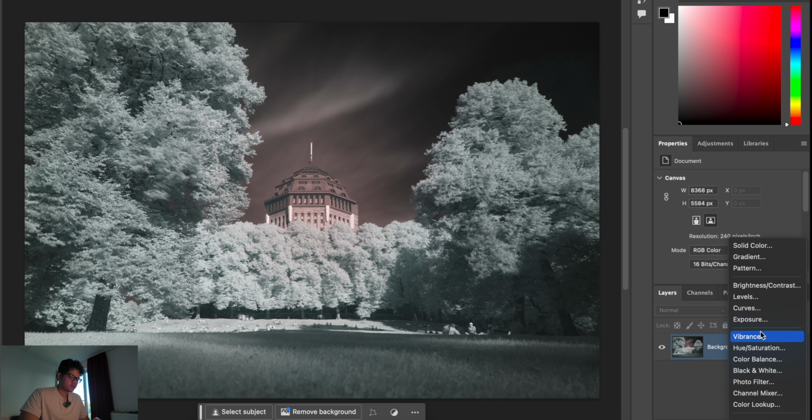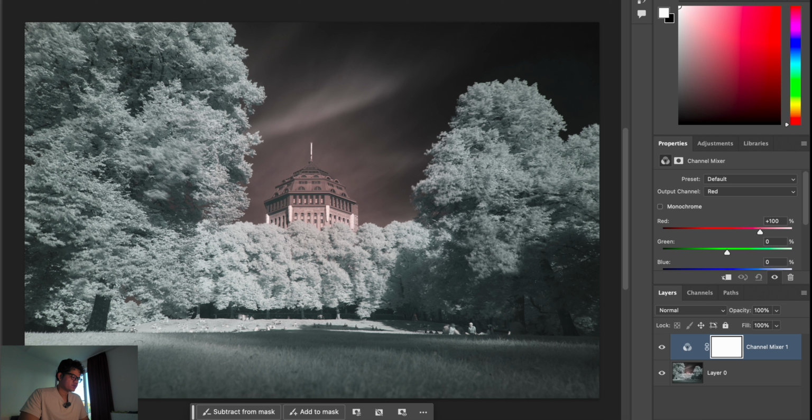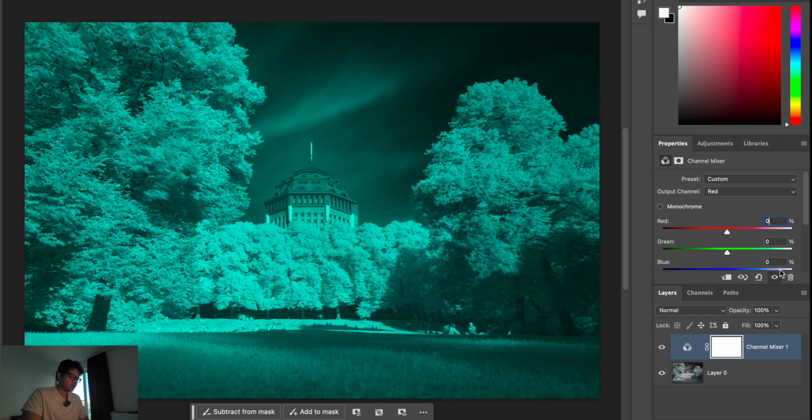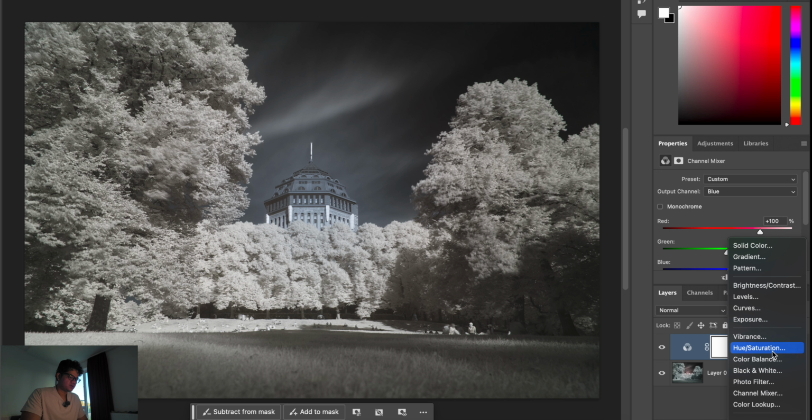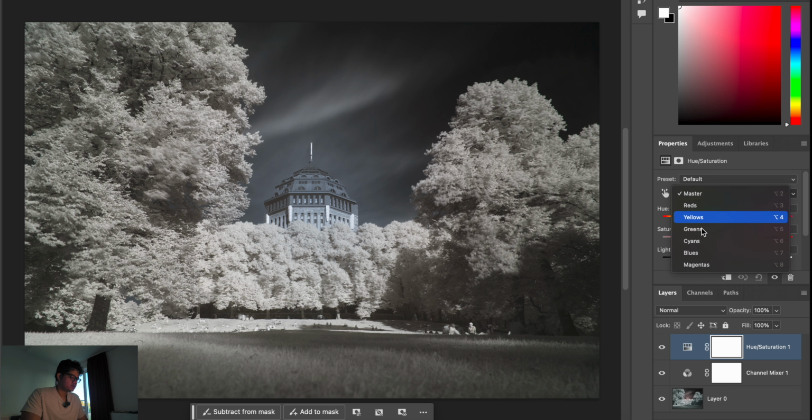What we're going to do first is open up a channel mixer. Right now what we're going to adjust is this particular image. We have the red output channel, we're going to adjust red to 0 and the blue to 100, and then do the opposite for the blue output channel. So now what we have here is a much better representation of what we're trying to achieve.